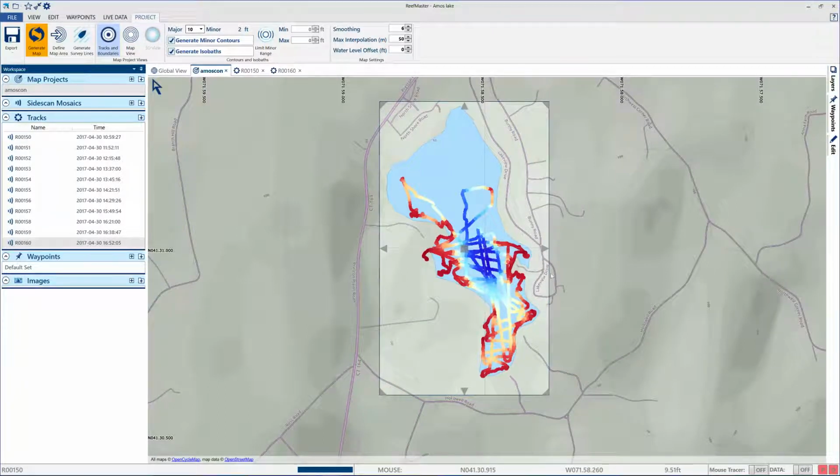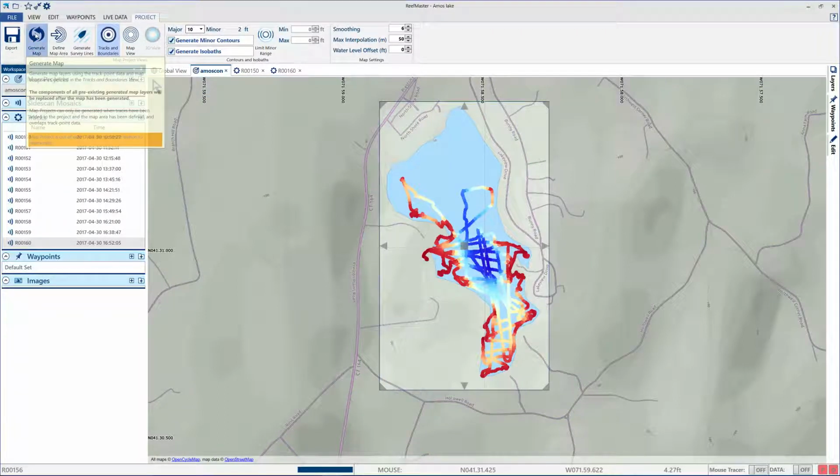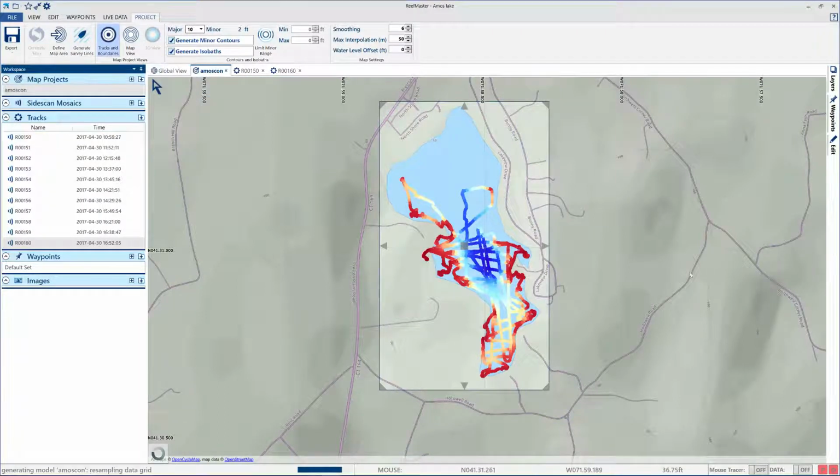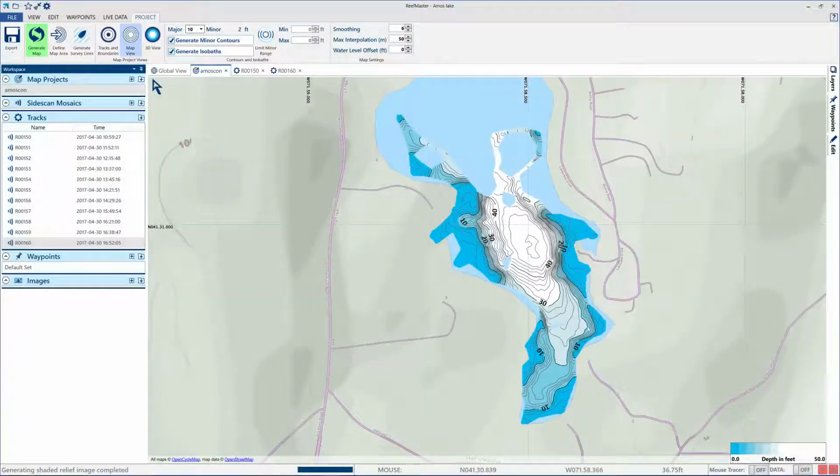If it's too big, it'll give you problems in the Google Earth as far as being able to tilt everything. So now let's go to generate map, and it'll save this map boundary. Right off the bat, you can see that running these close tracks gave us a very cool and somewhat detailed lake map.